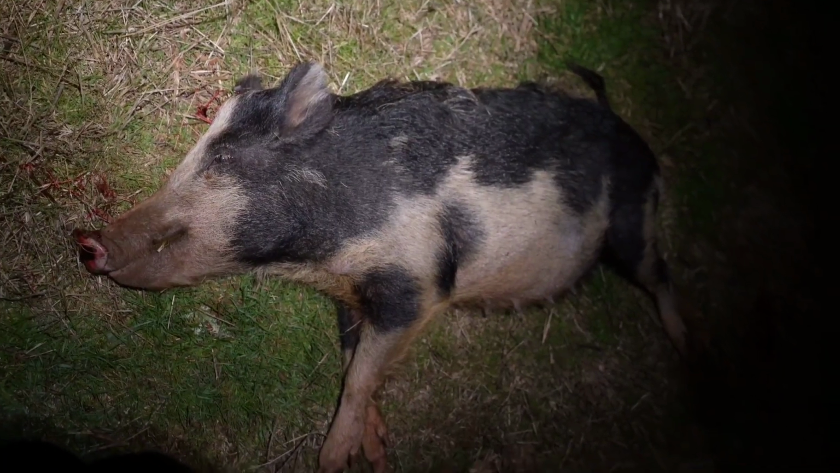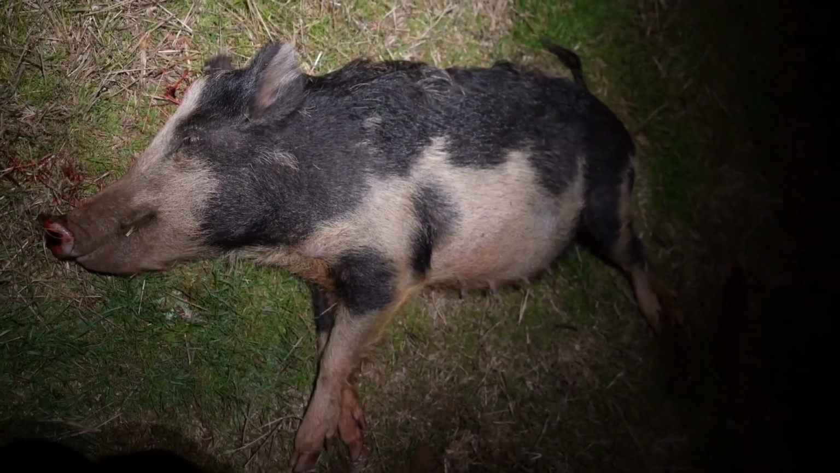Just a big old sow, this one, mooching around on the hill by herself. That's what subsonics are for.